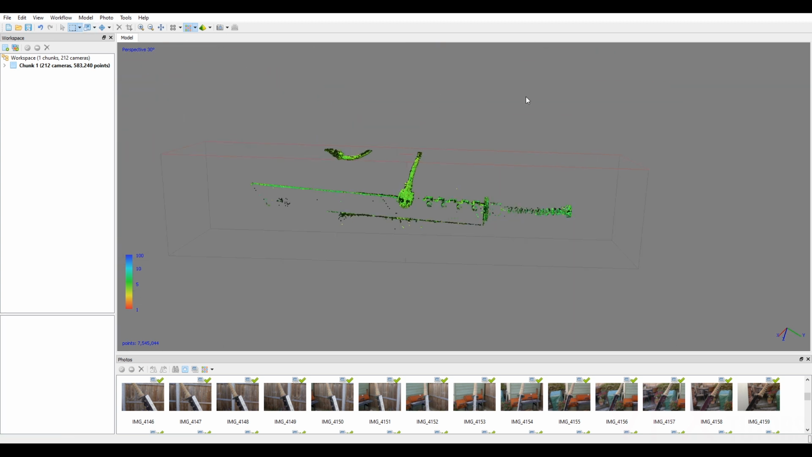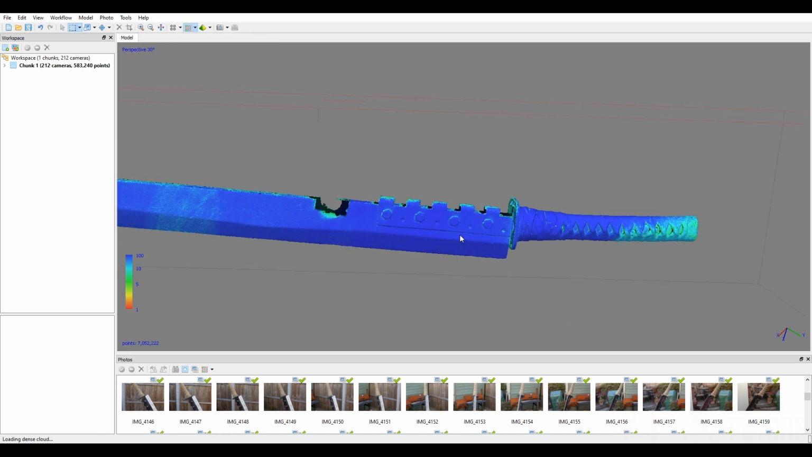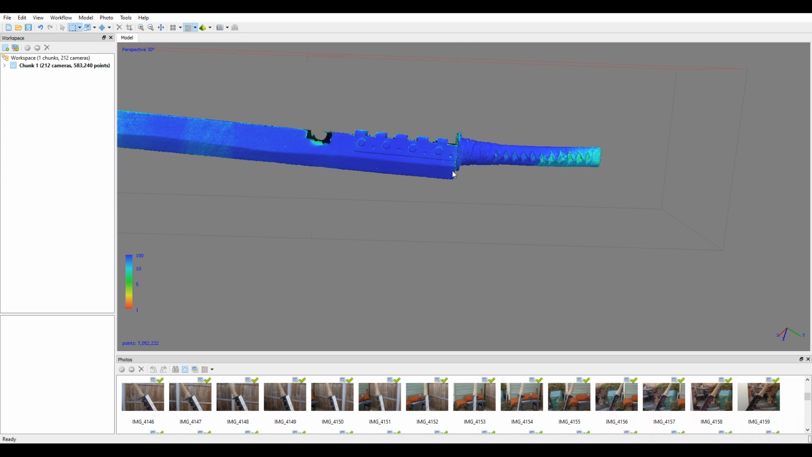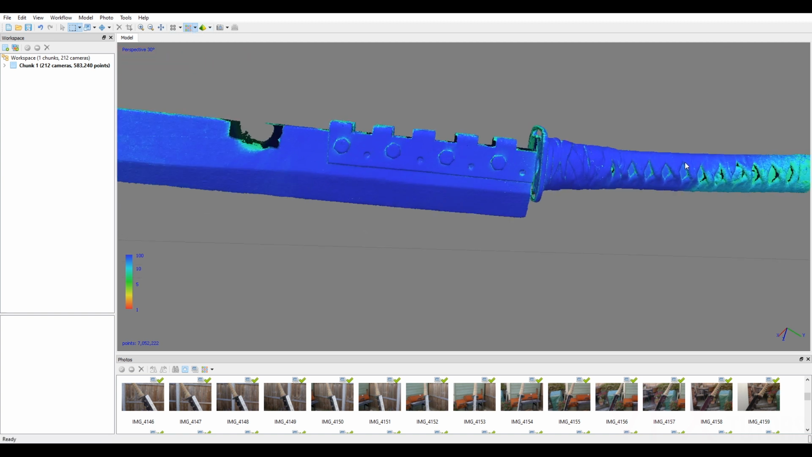And let's delete that. And just go to Tools, Dense Cloud, Reset Filter, and yes. You can now see we've got a pretty clean mesh. We've got some holes here, but the meshing will fix that.